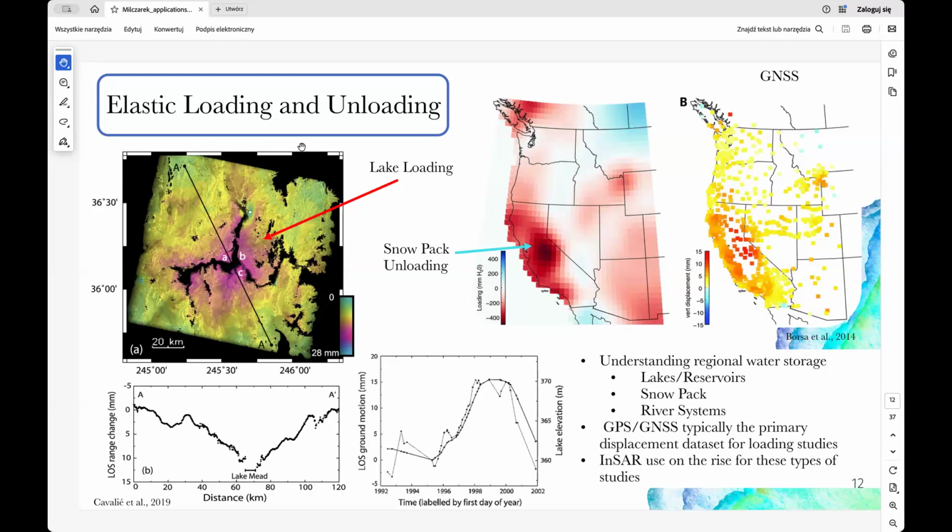We can see the lake in the range of deformation. And if we look at the time series of the lake water level elevation versus the LOS signal, we see that they are highly correlated. As lake levels go up, the LOS results go down, and as the levels fall, the LOS decreases.